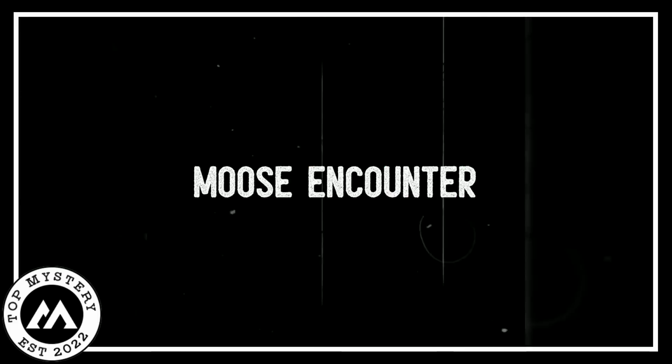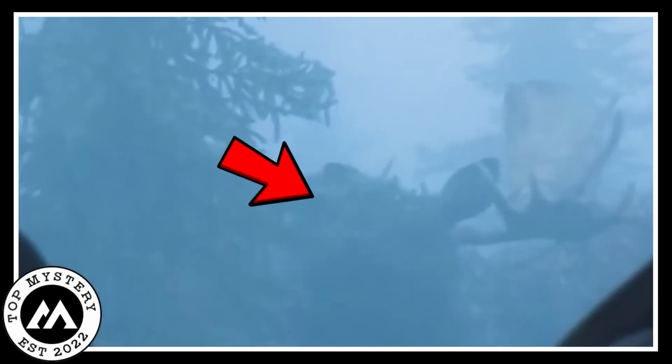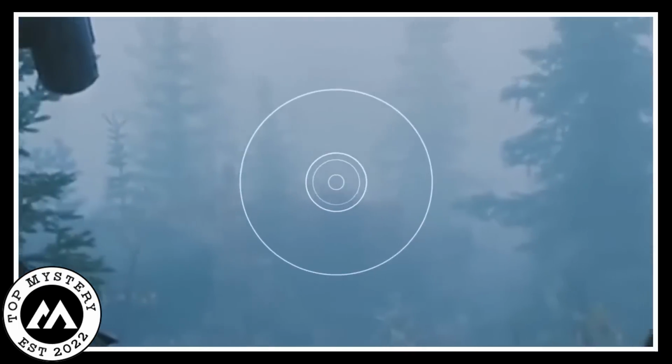Moose encounter. Deep in the wild, two brave explorers stumbled upon something really amazing that gave them goosebumps. Armed only with a camera, these adventurous friends found themselves looking at something mysterious and a bit spooky. As they carefully moved forward, their camera caught an unbelievable sight, a huge moose standing super close to them. The gigantic creature with its big antlers looked like a magical guardian of the woods and the misty surroundings. Not scared at all, the two friends, fueled by curiosity, wanted to get even closer to this mysterious creature.